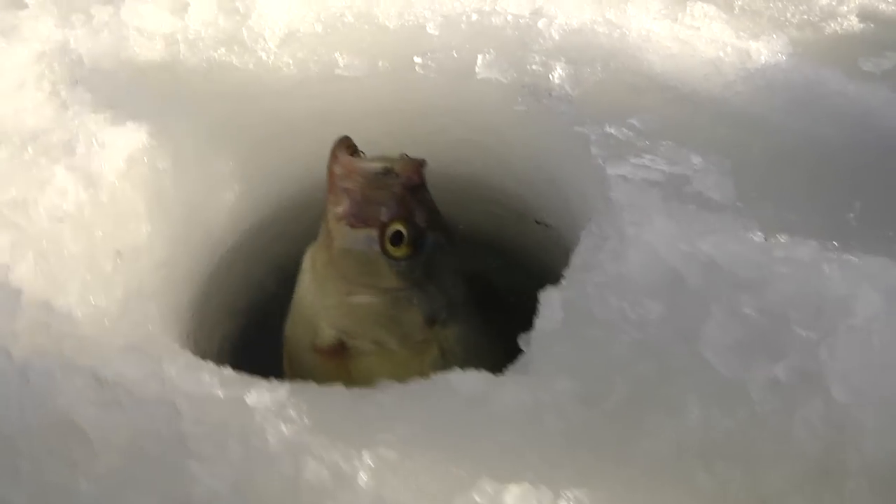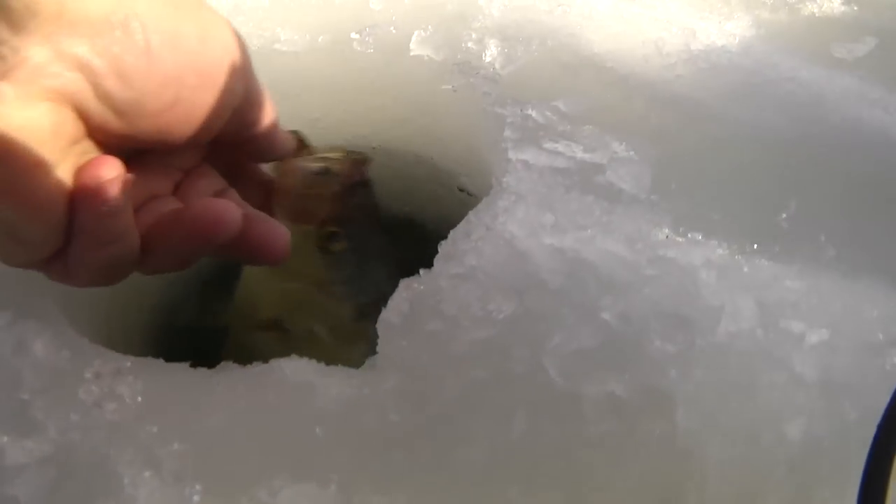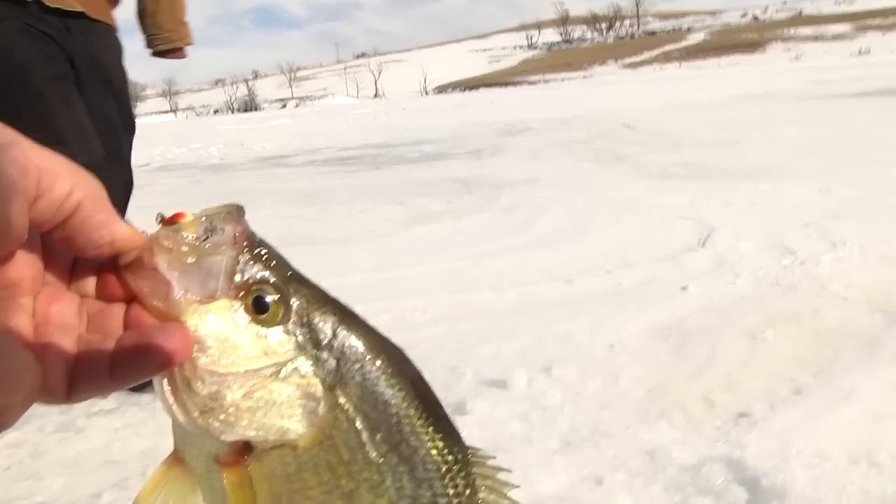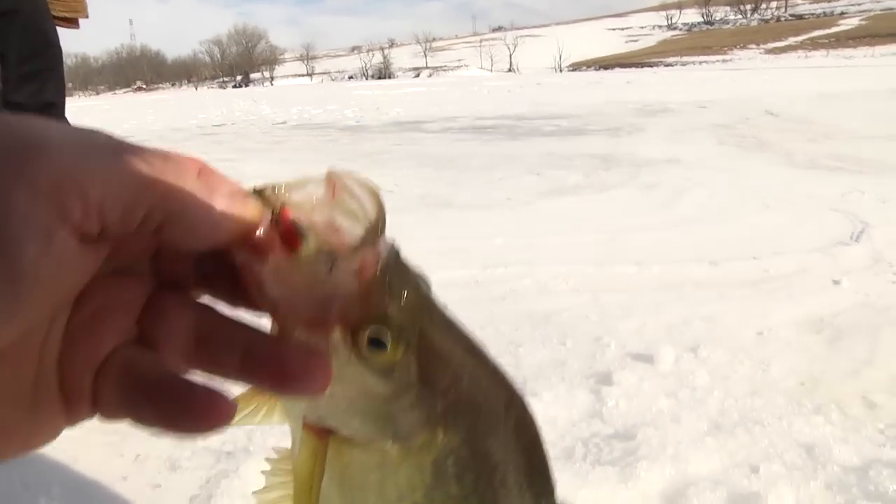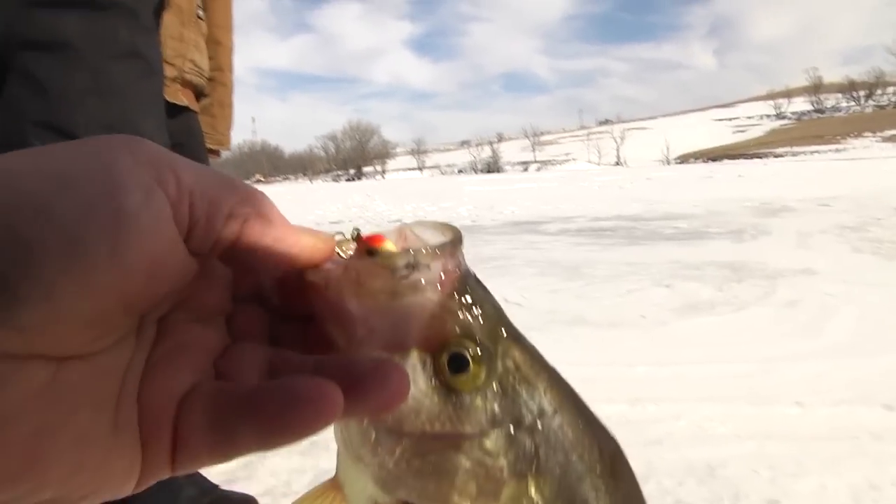Now look at that fish. Large targets like a chubby darter can really be the secret to attracting these fish, especially in these somewhat stained farm pond lakes. Look at that, I'm actually catching a fish and filming it at the same time. It's amazing what you can do here with ice fishing today.